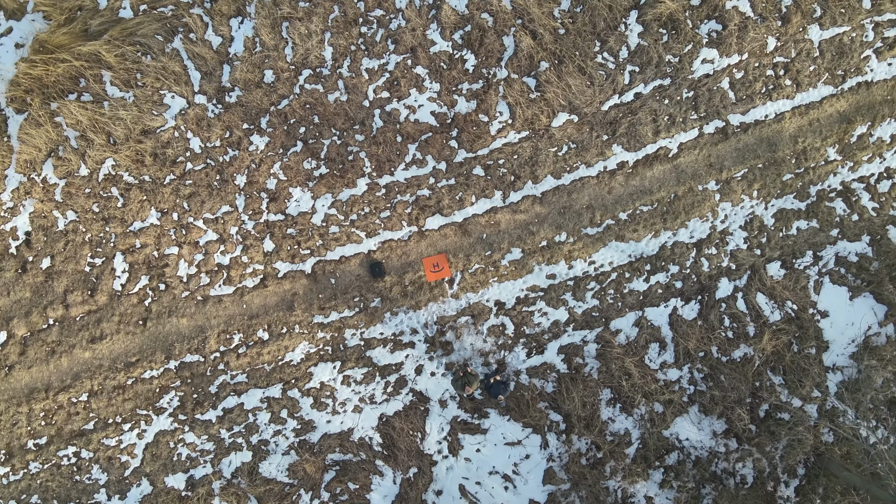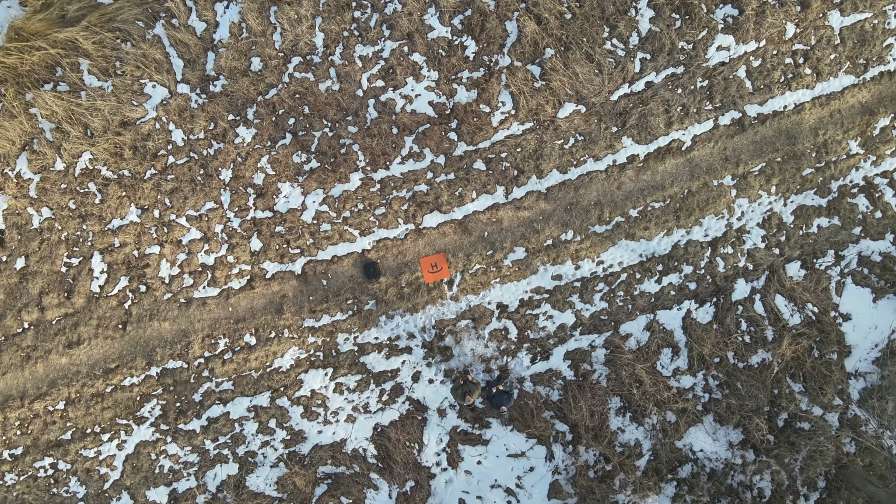And you'll see how steady this is. And again, it's kind of windy, and I'm right against the rail track. I didn't have any fear of bringing this drone safely back after this mission.